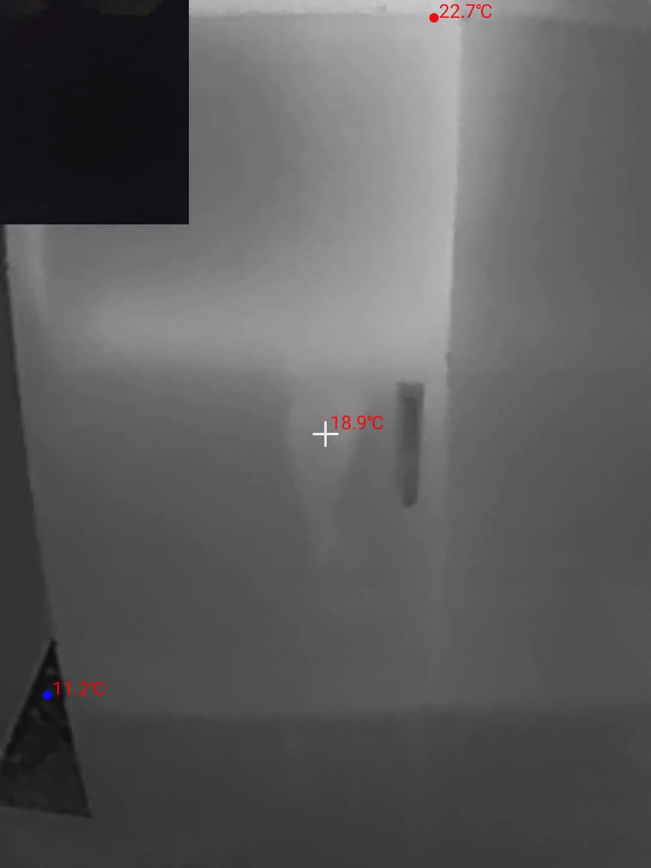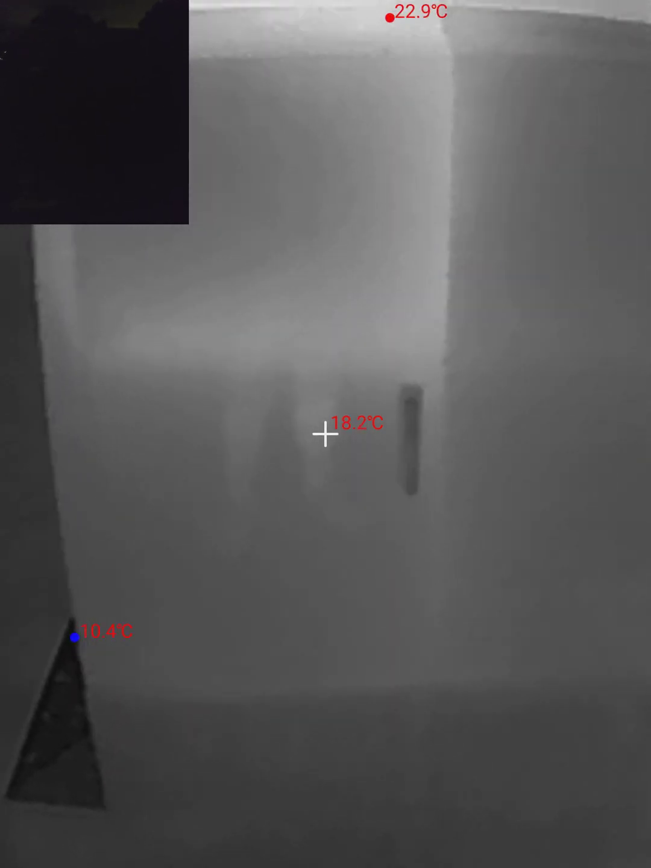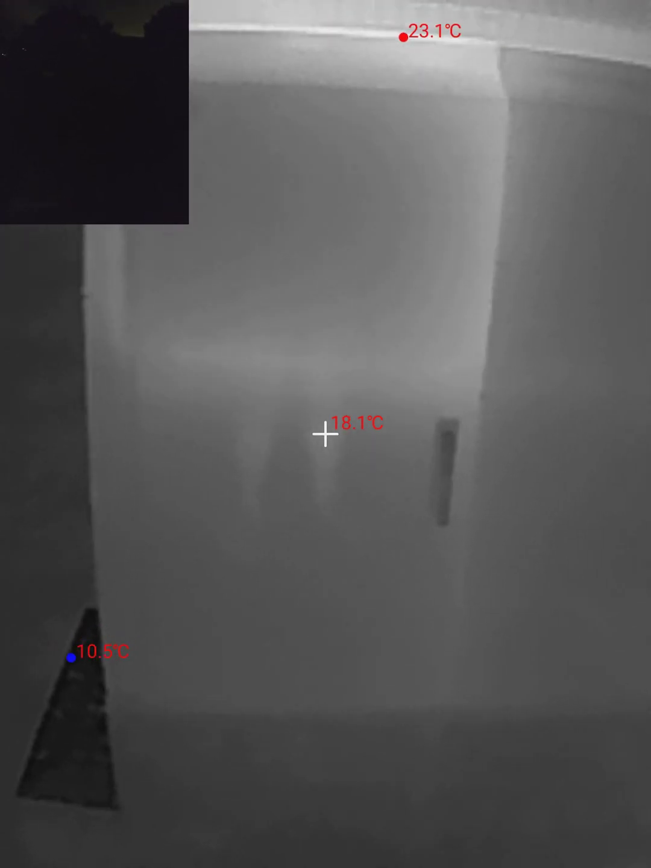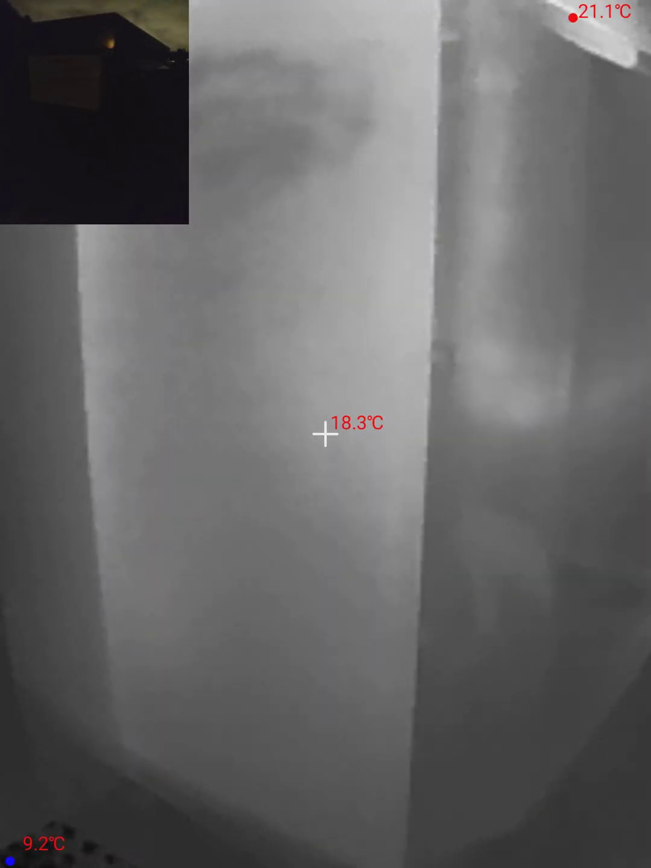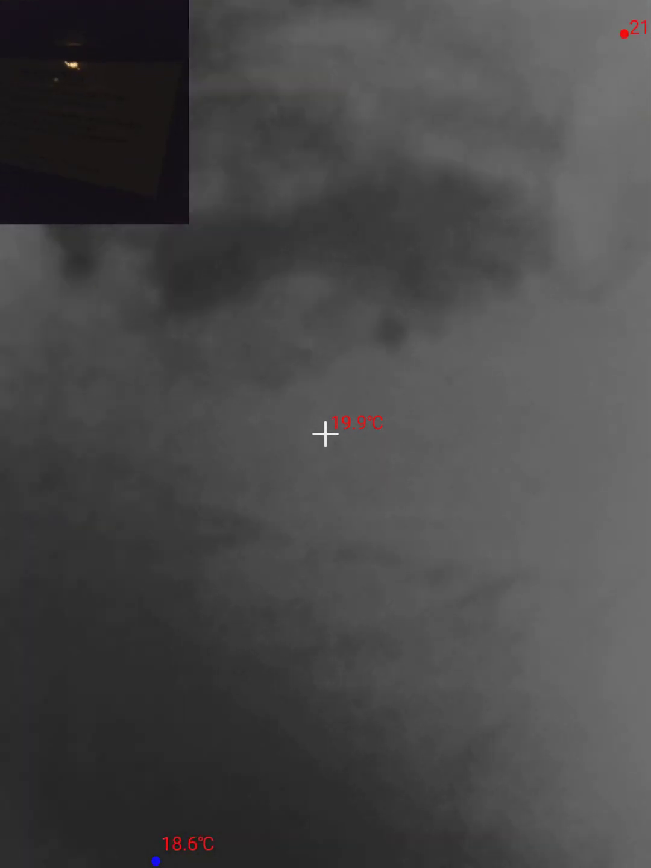You actually get somewhat of a coherent picture. I wonder if I can turn on my light for the camera here. No, I can't. That's a shame. Yeah, there's a sign just up here. What is it? Is that a sticker? Yeah, that's a sticker. Interesting.